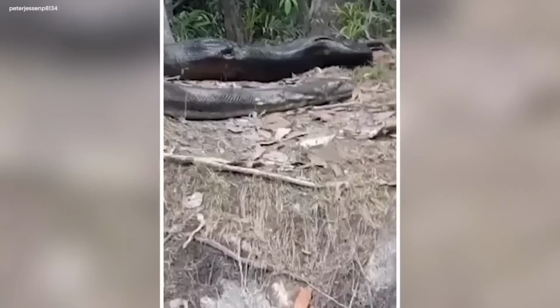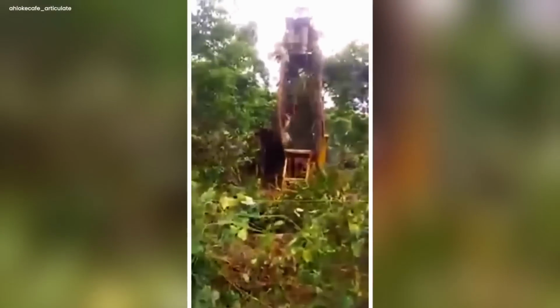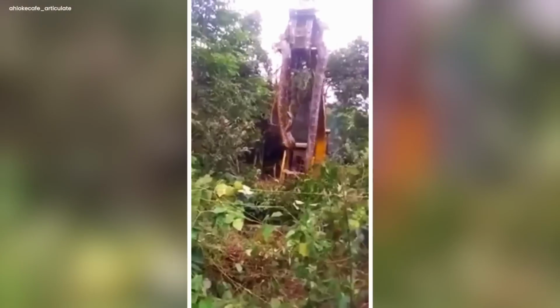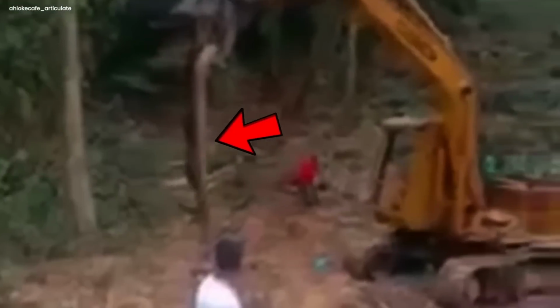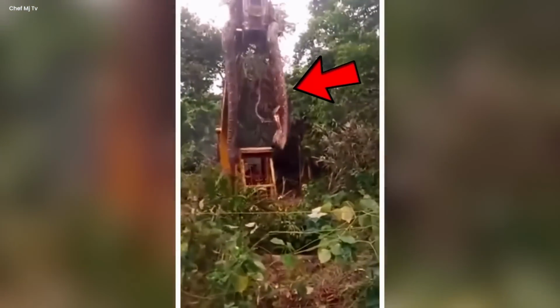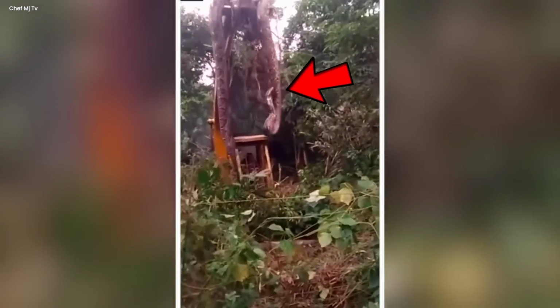Deep in a strange forest, a video showed something eerie. It gave everyone a creepy feeling. It was a massive snake held up by a big machine called a crane. The snake looked like it didn't belong to our world. It was super long and its body was incredibly wide. Anyone who saw it got scared. People had so many questions.